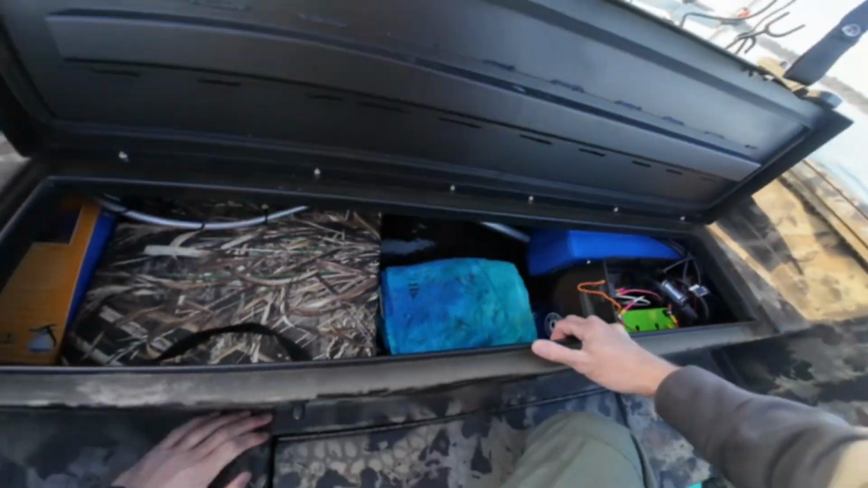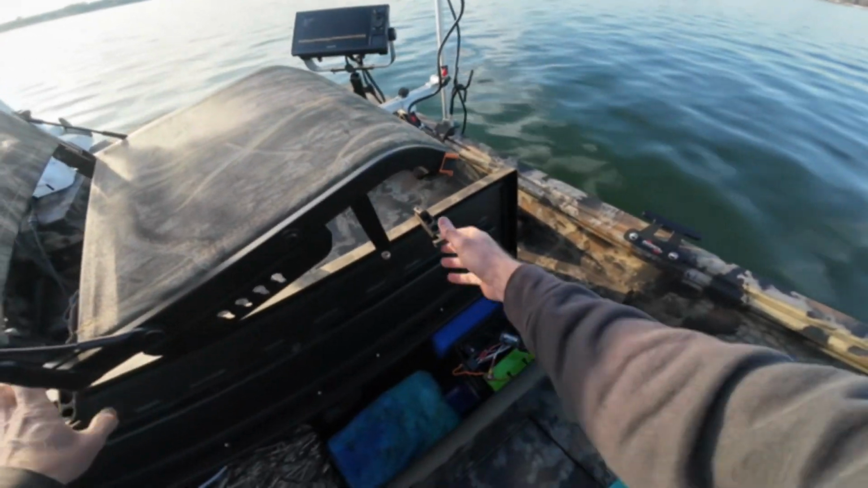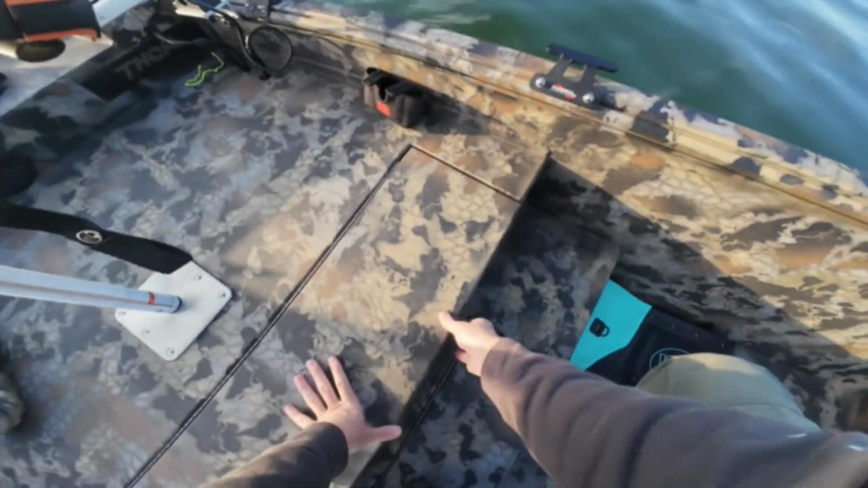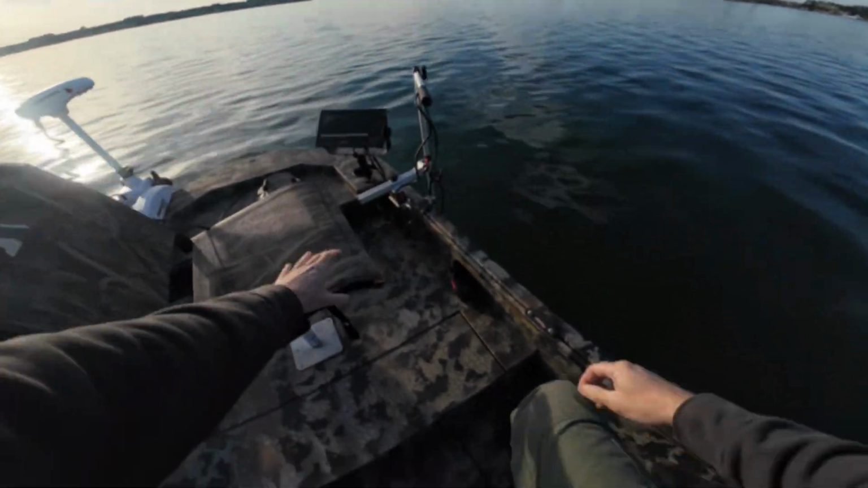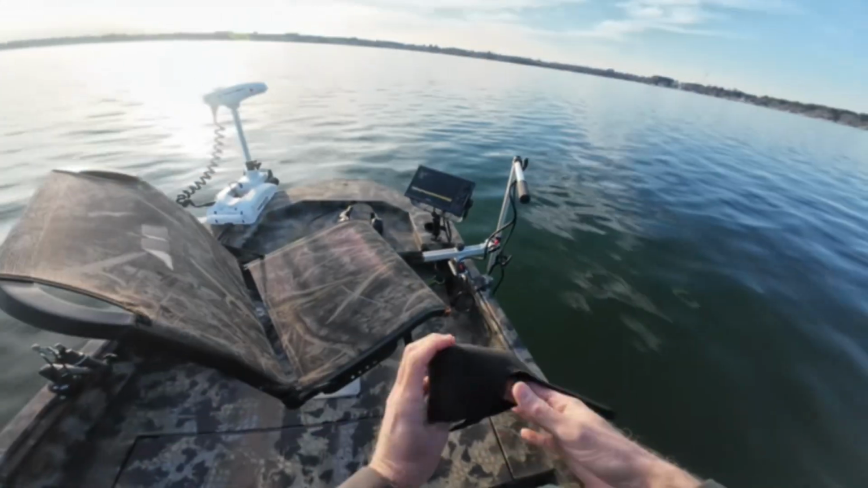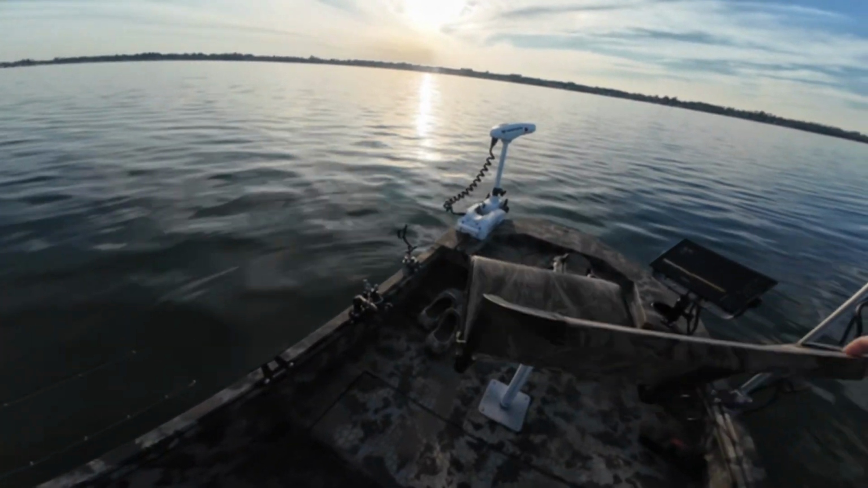You can kind of see some of the other items I've got in my thing there. Like I say, I'll do a more in-depth video on the Livescope, how all that was put together later. Just want to give you a once-over on the boat. This is just a little cover that goes on the transducer to protect it when you're traveling or whatever.